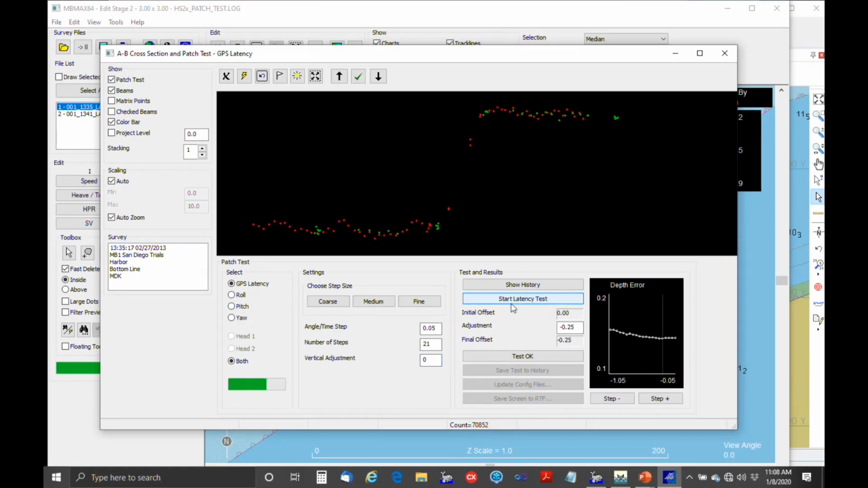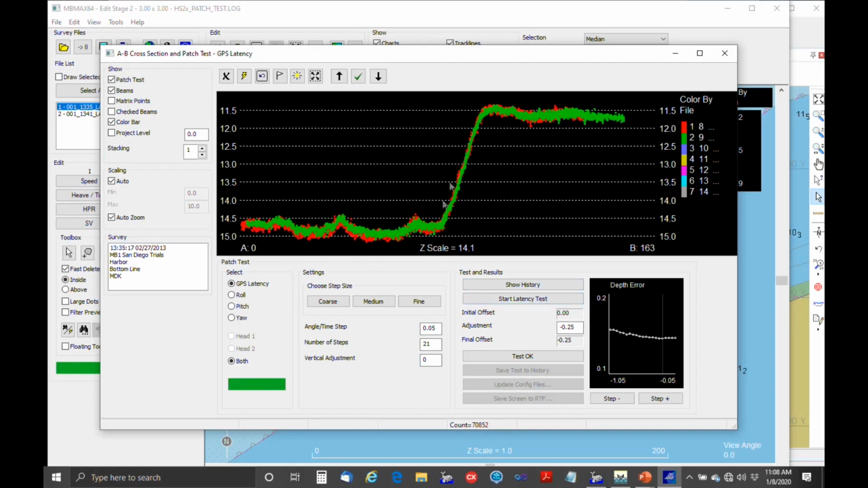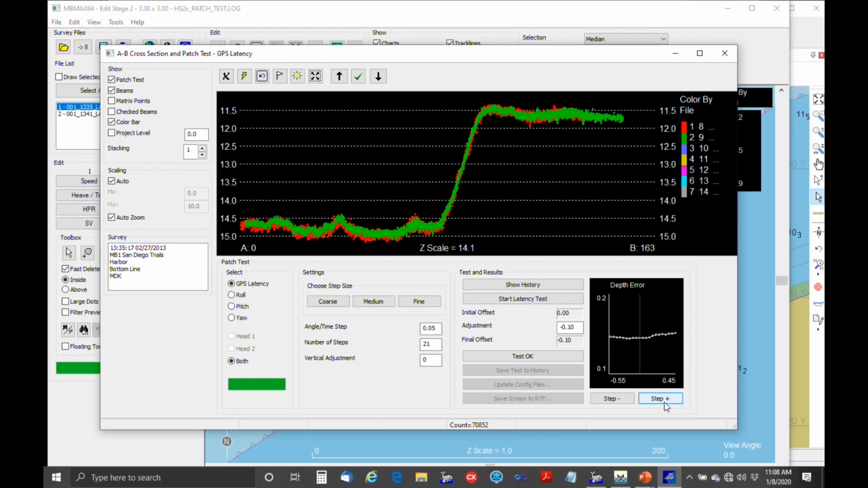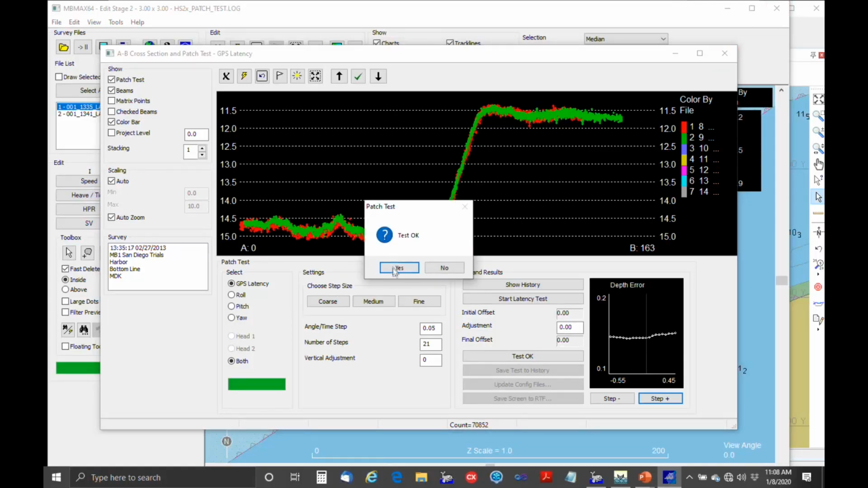Start test. And now it came up with a result of negative 0.25, just to show that these tests aren't perfect. Okay, so we're going to leave this at 0. Test okay, yes.